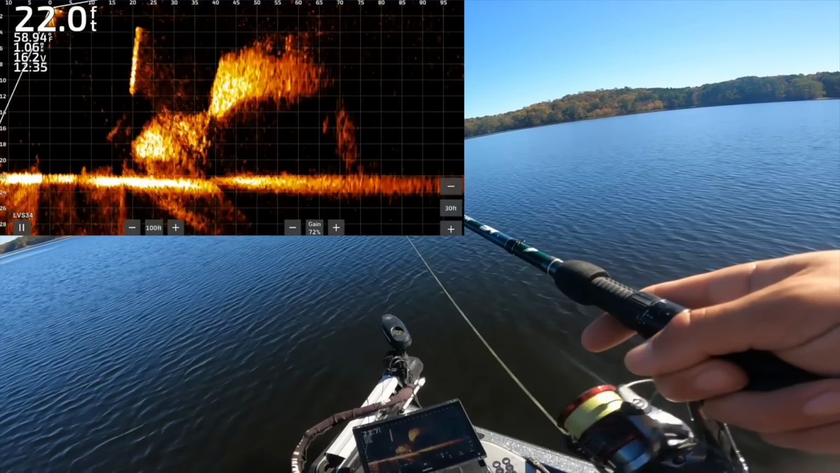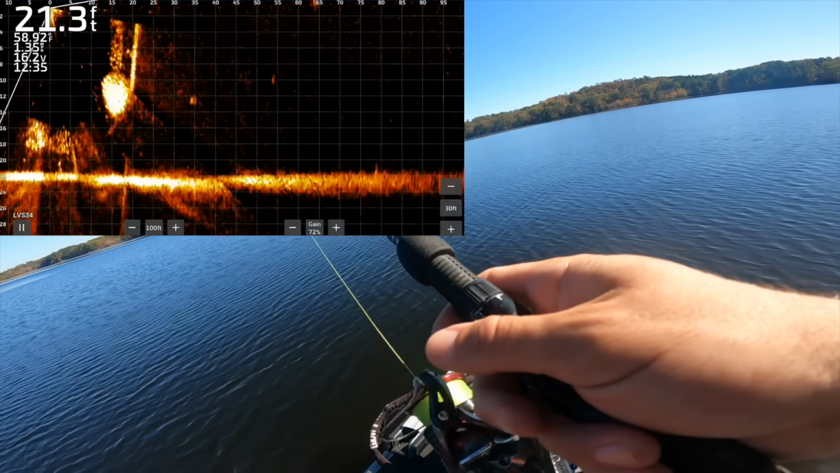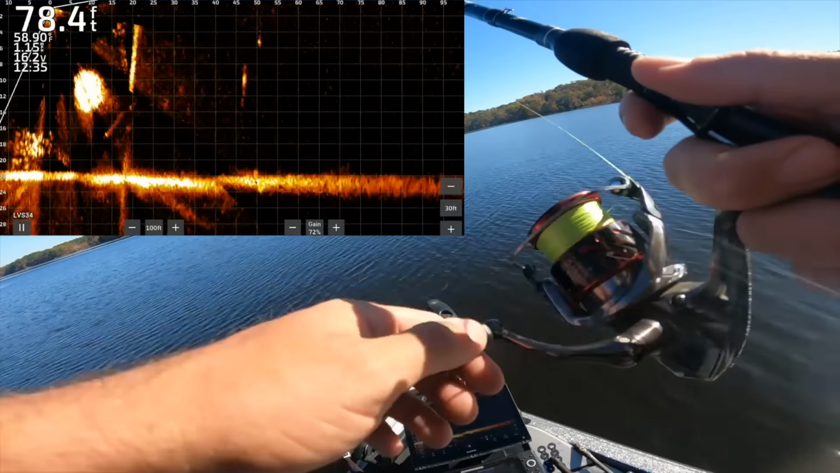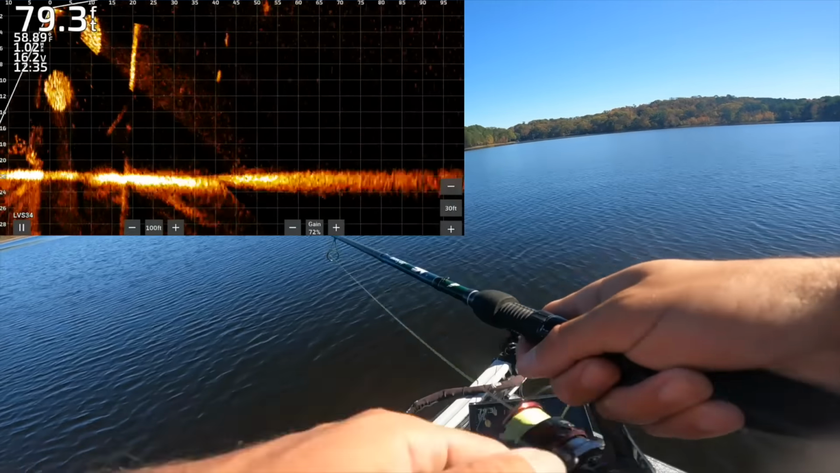Man, that's a lot of fish. It's a lot of bait, that is. We need to find the bass chasing them. There's one actually there way back at, you can barely see it, 70 feet, because there's so much bait. Let's see if I can put my juggle in front of them. About to be time for jerkbait though.